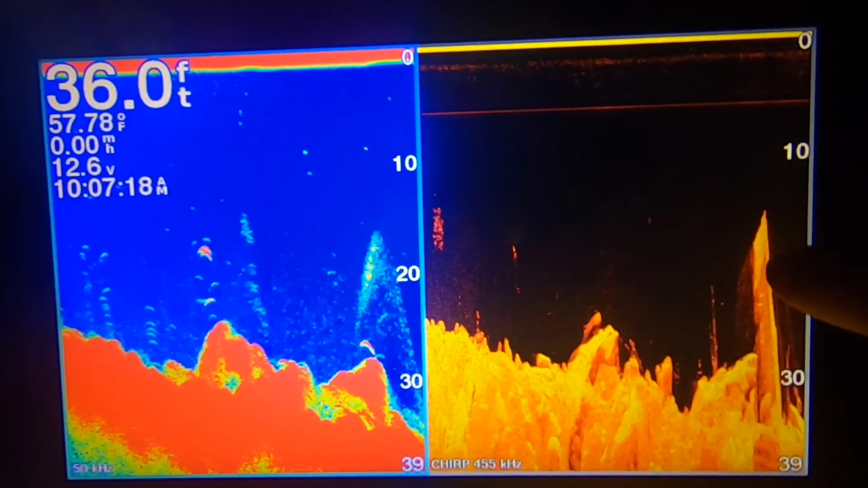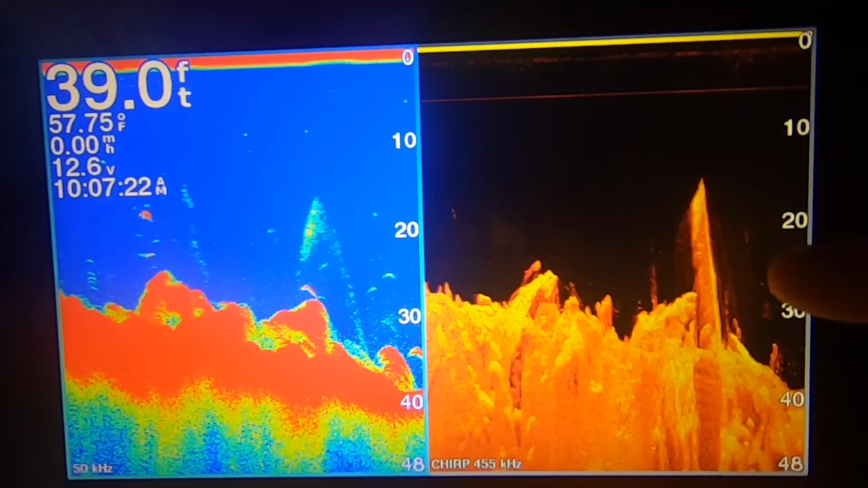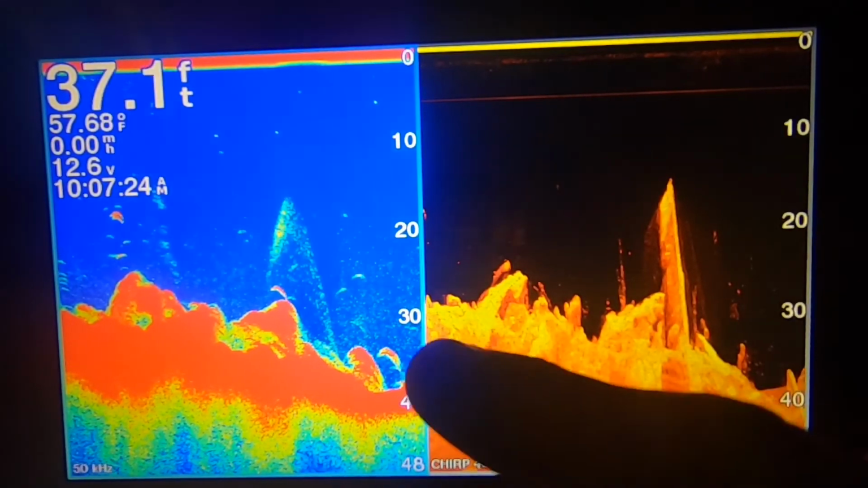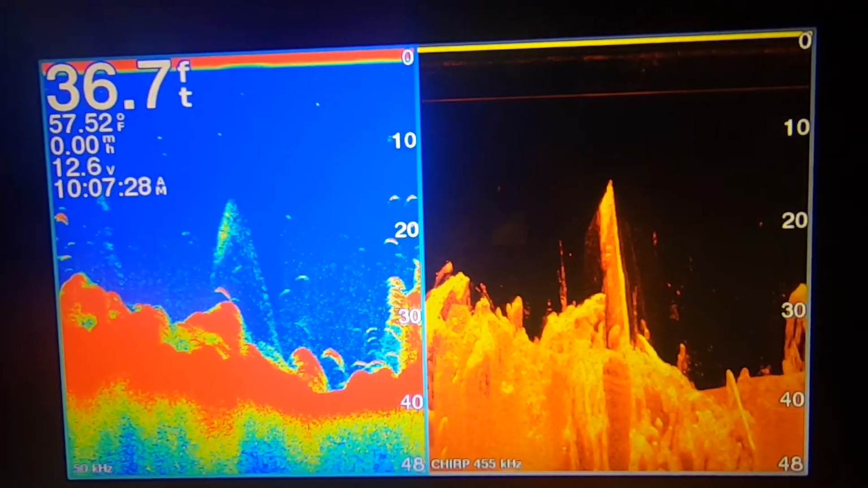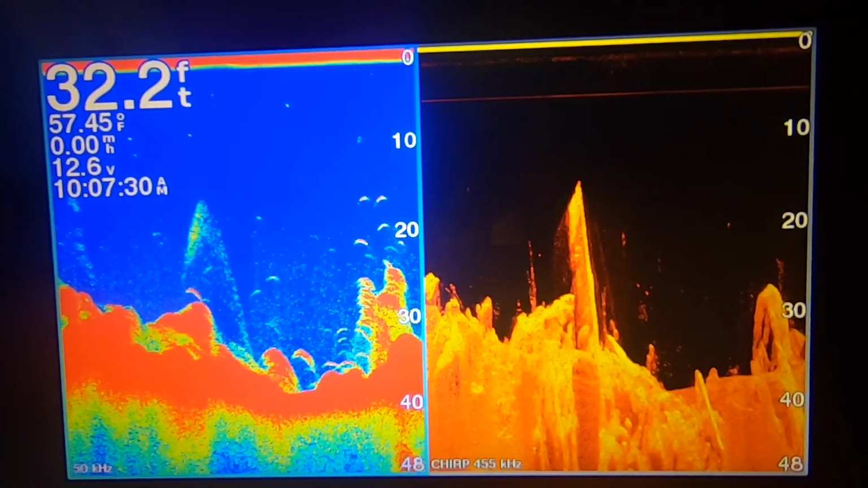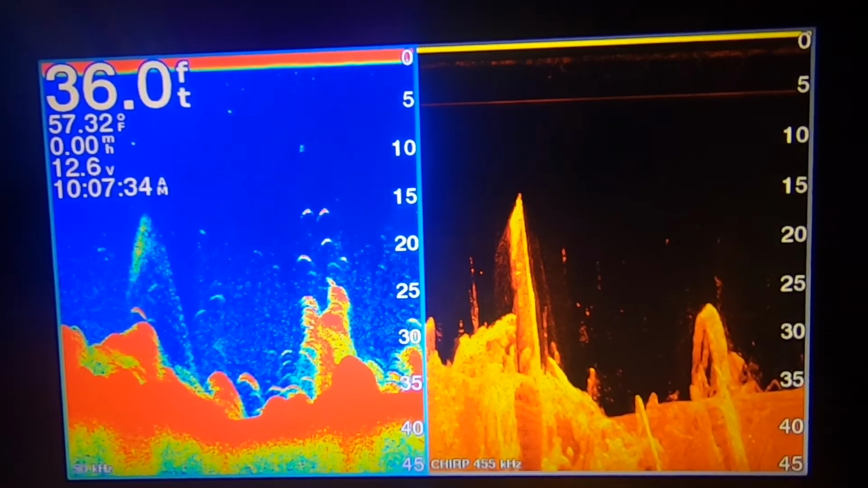I mean, look at this thing. Looks like a piece of a pier or something, and on the other side it doesn't even show it. It's right there. It's pretty cool.